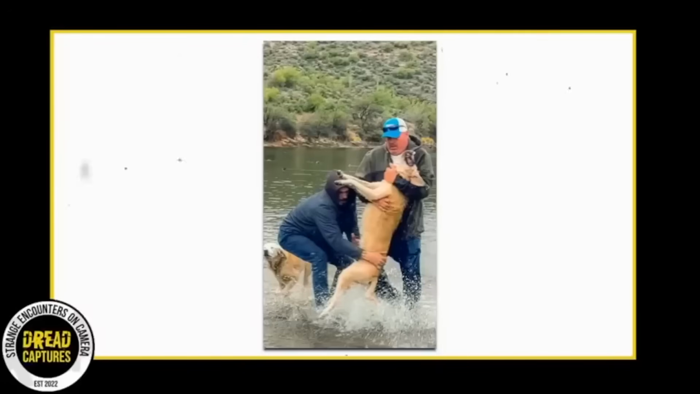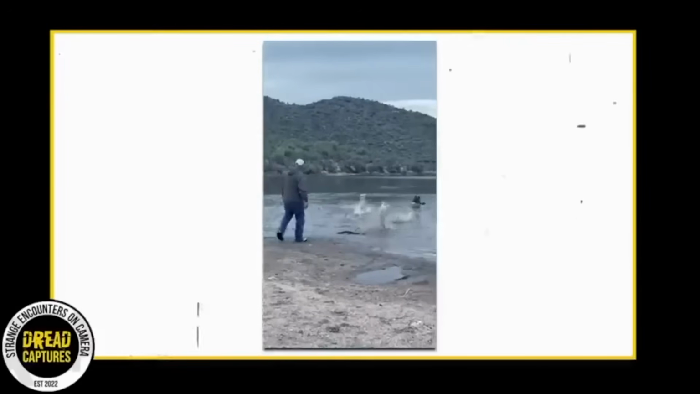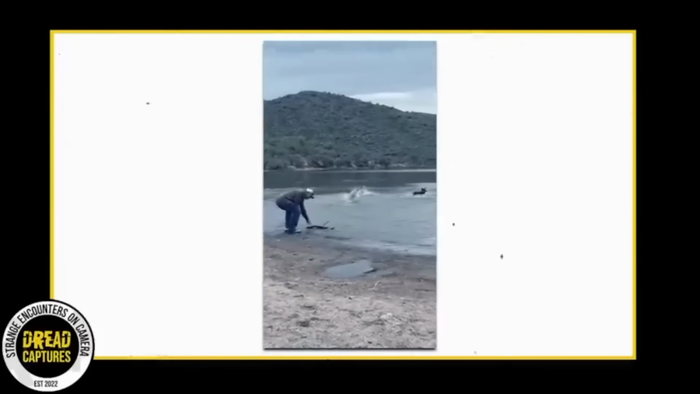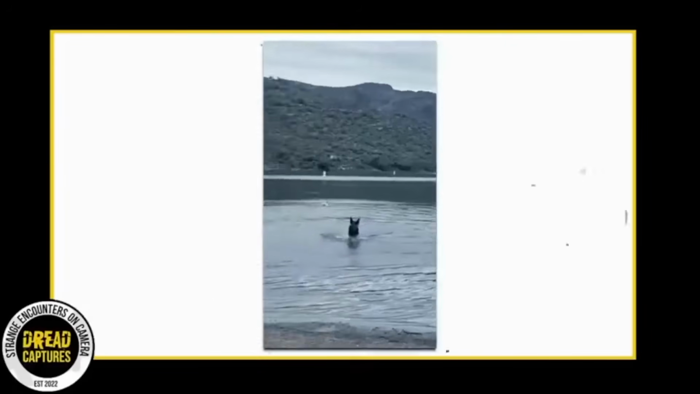Now this is a feel-good story here. Video here of a man playing with his dogs while camping. 3 dogs just roughhousing out in the water fetching a stick. You can see one of the labs gets the first stick his owner threw. Then the man launches another one to the right.